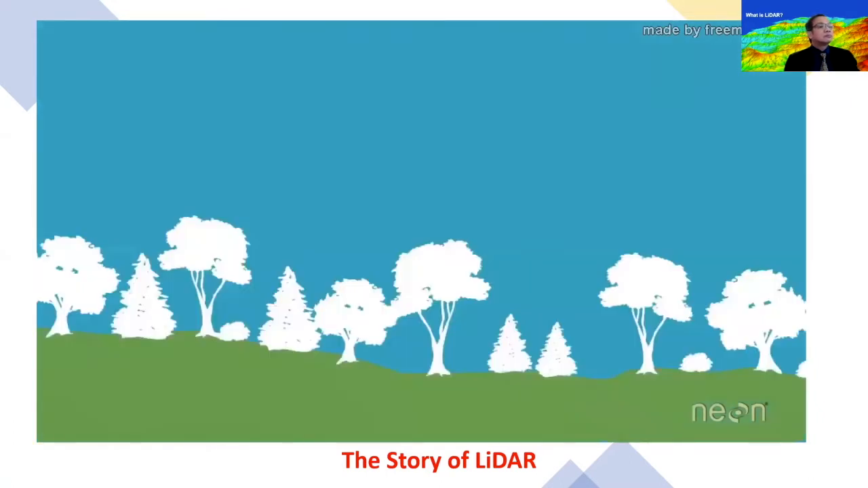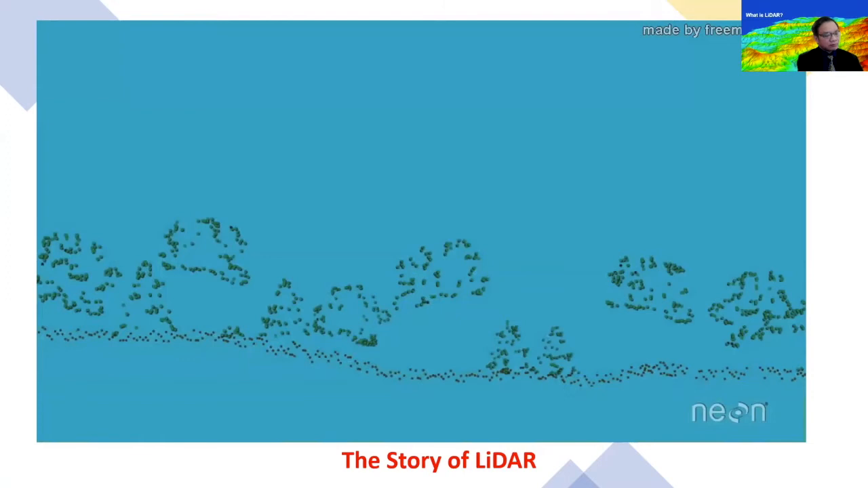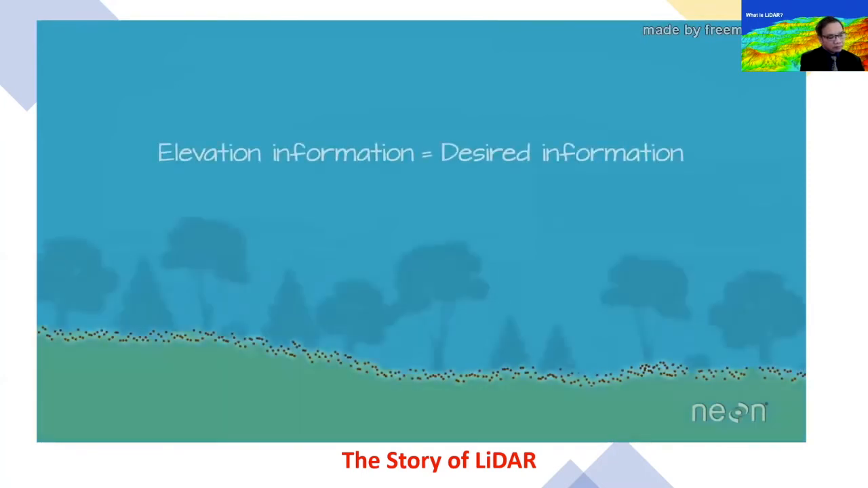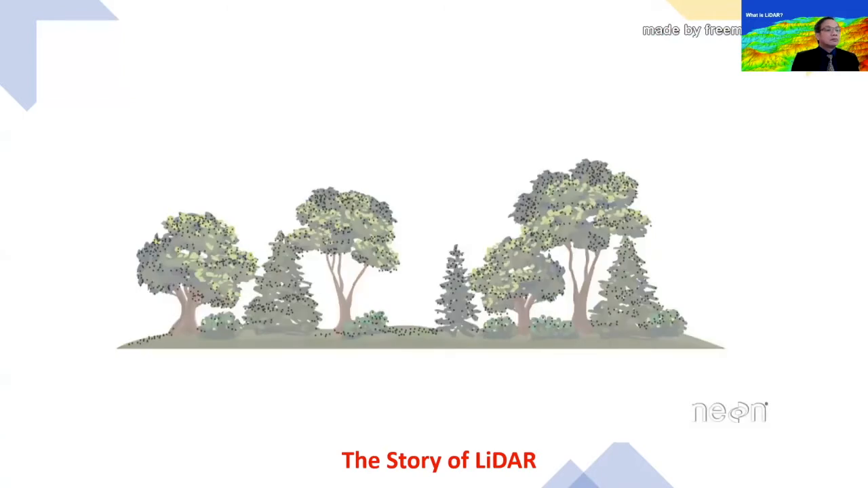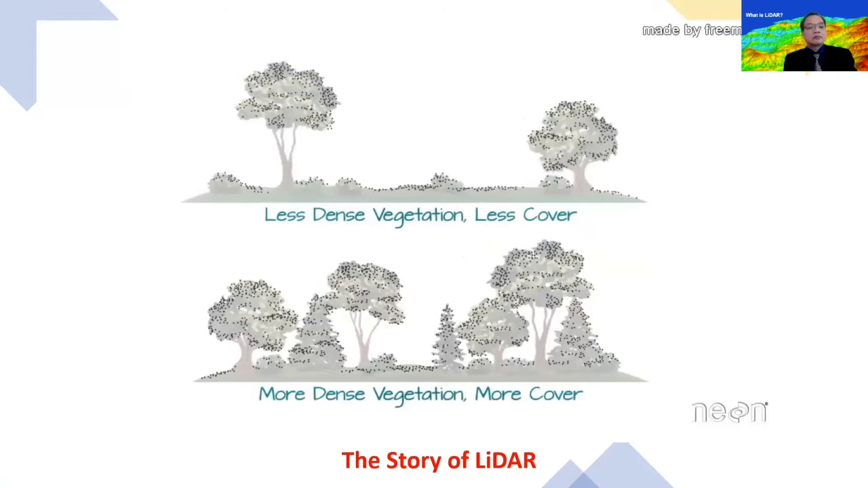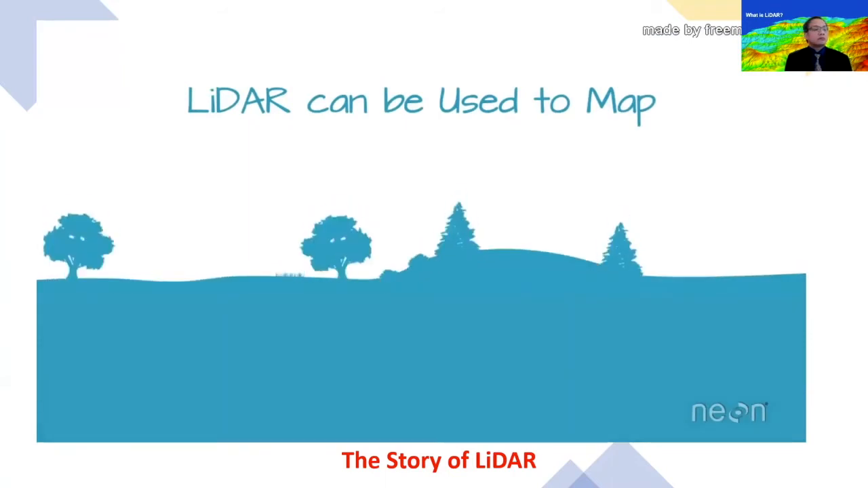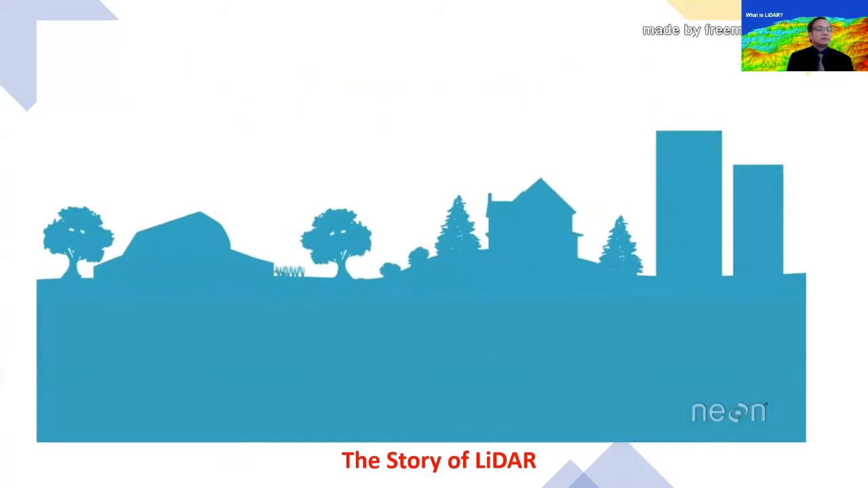Now, in LIDAR's early stages, the vegetation information contained in the data was considered noise, and people worked hard to remove as much of the noise as possible in order to create the most refined topographic maps. But alas, it was realized over time that within that noise was valuable information about vegetation. And soon it was discovered that LIDAR could be used to measure things like tree height and vegetation density and cover. And so the value of LIDAR data to better measure topography, vegetation, and even buildings was realized, and the use of LIDAR data in science took off.